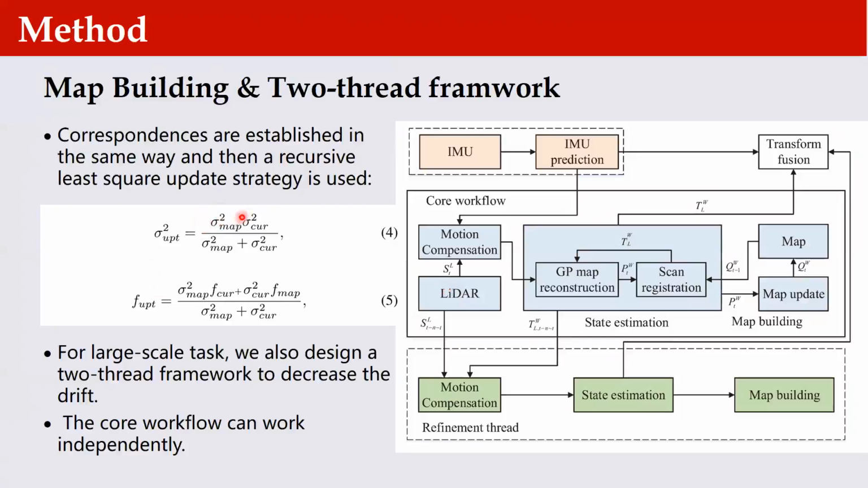For large-scale tests, we also design a two-thread framework to decrease the drift. The refinement thread registers several frames of data. This framework is inspired by prior work. However, both threads in our system use the scan-to-map strategy, so the core workflow can work independently.